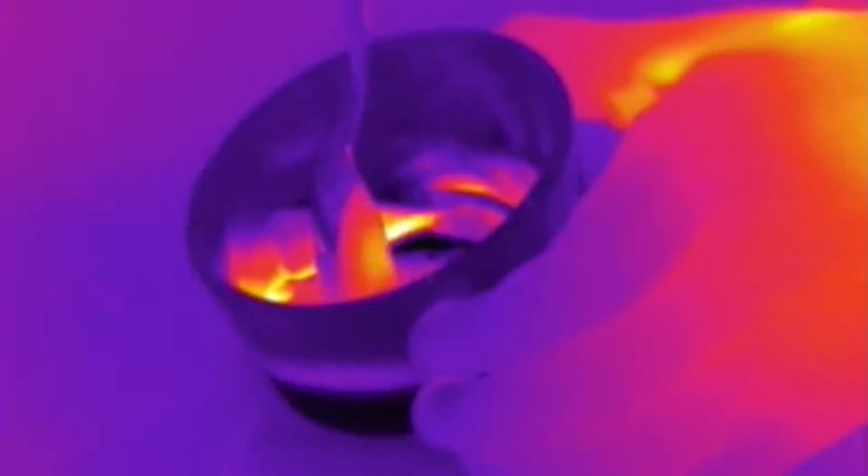Looks like there's more than one big kahuna in this kitchen right now. Look at that thing. It's like a buffalo volcano. Oh my gosh. I mean, this stuff's gonna melt my bowl. I can't even handle it. I can't.